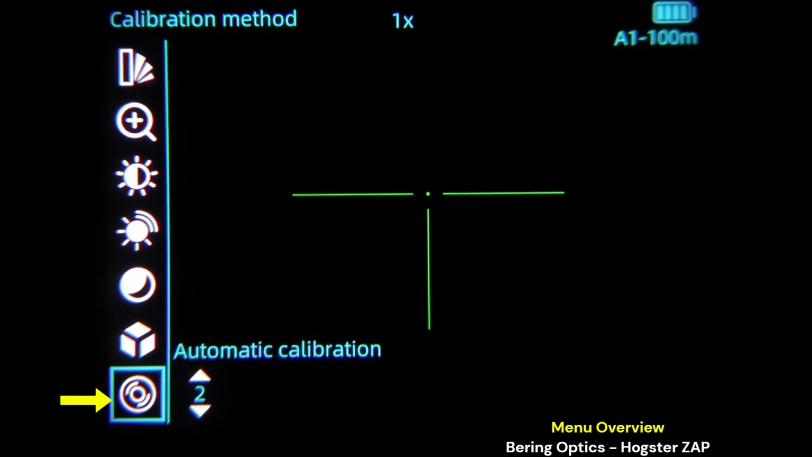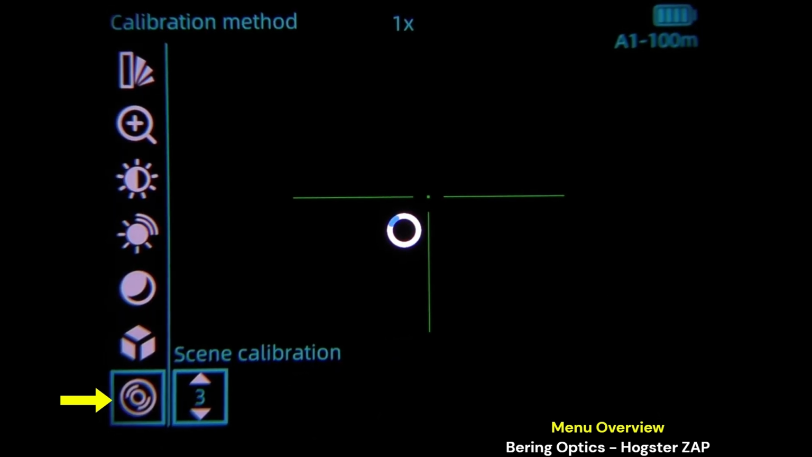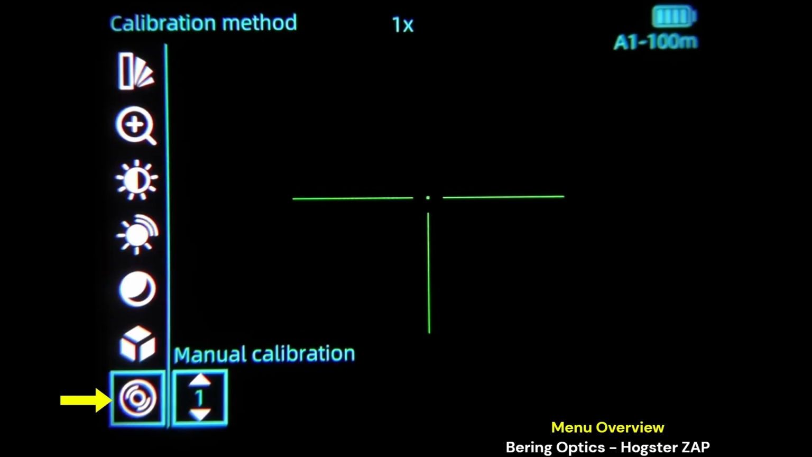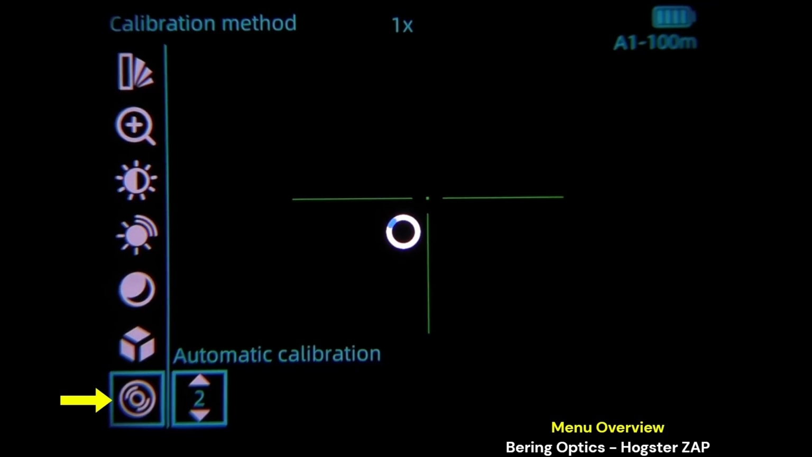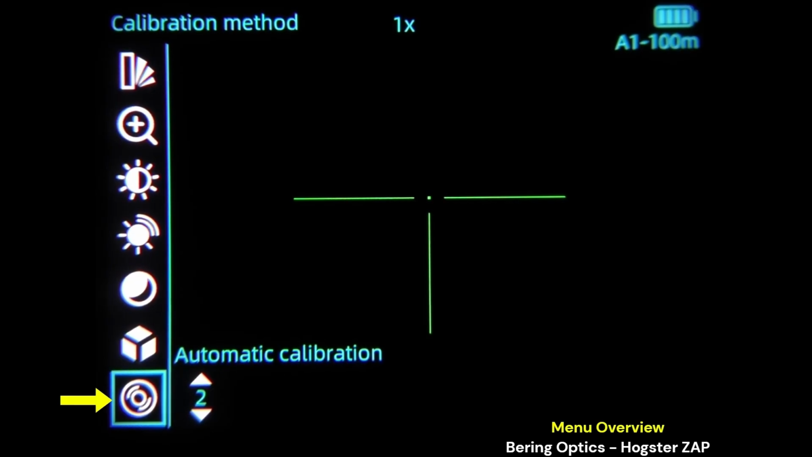And calibration, also known as NUC, nuke. You have 3 choices: scene, manual calibration, and automatic. I'll leave it on automatic. So that's page 1 of the Hogster ZAP menu.